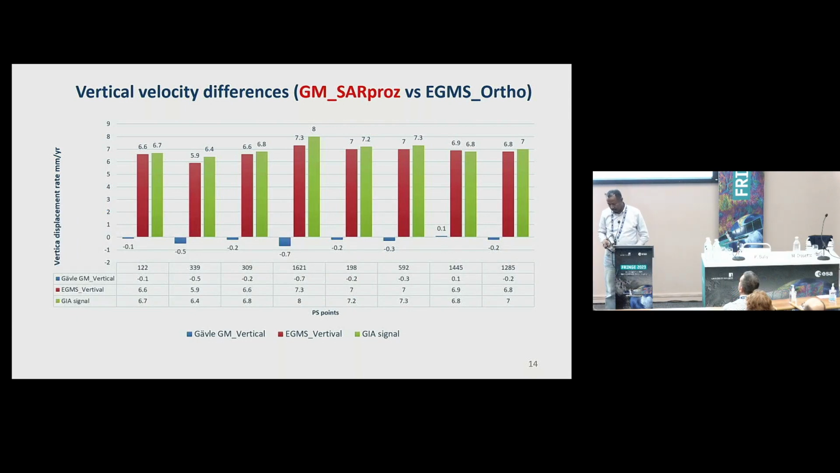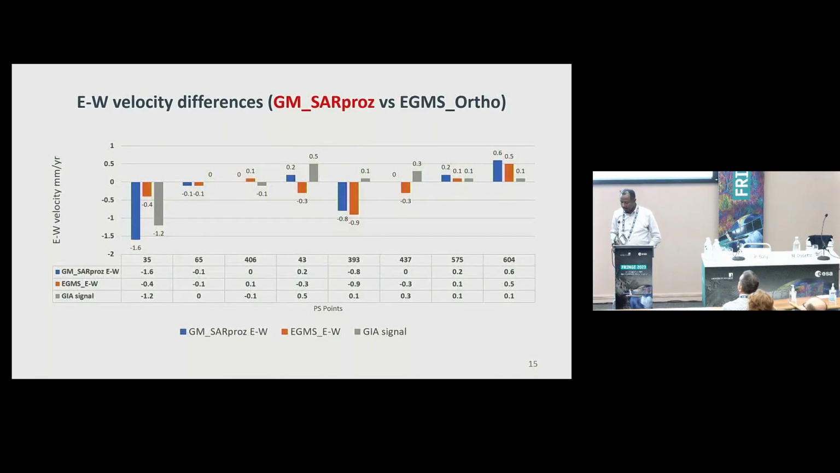This is just to show the same result in another way, and the green column shows the GIA signal that we believe, and the other is the difference between the two components. This graph also shows the east-west velocities, and it shows also the signal that we think belongs to the GIA velocity here.